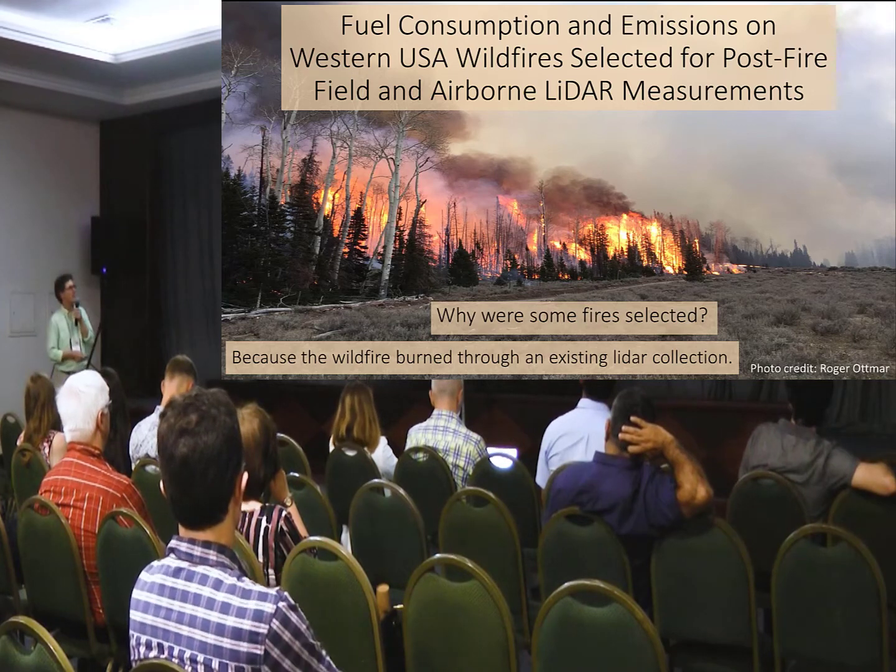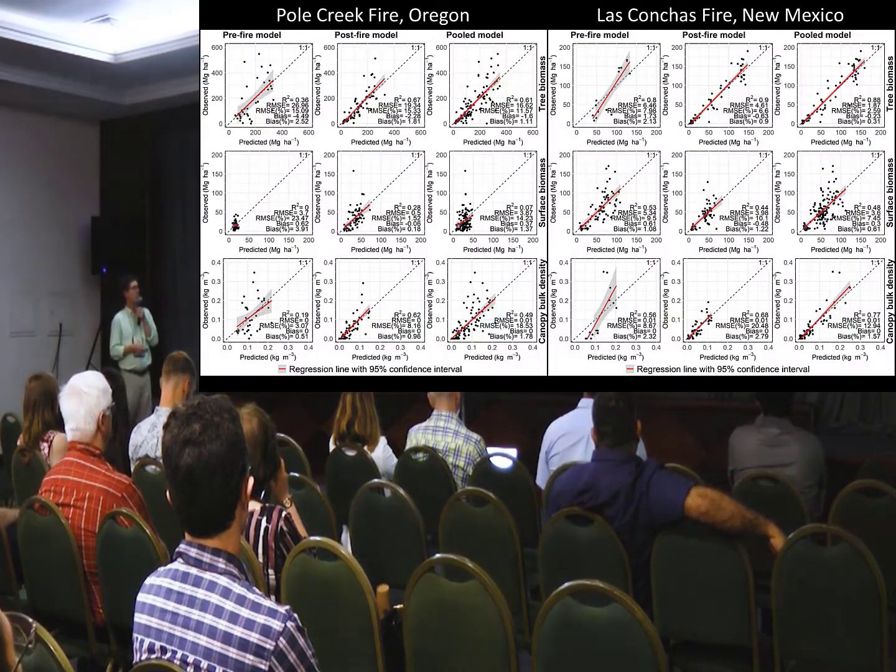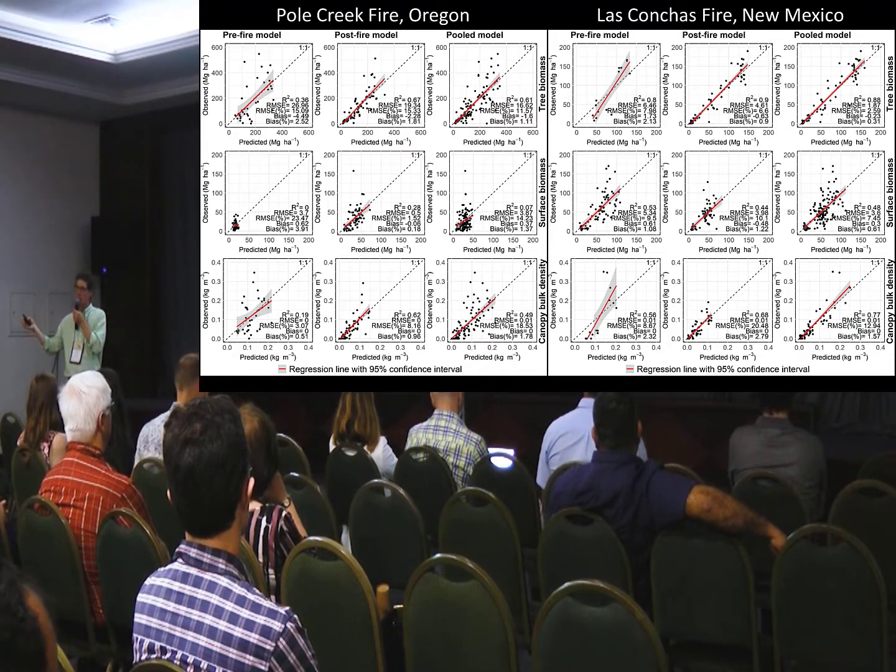A minute. Okay, well, I don't have a lot of results here to show anyway for the wildfire scenario in the West, but the idea here is to select wildfires that are burning through areas where we have existing LiDAR. And then we just have to invest in the post-fire LiDAR to do our pre and post-fire fuel estimates and then difference in unit consumption.